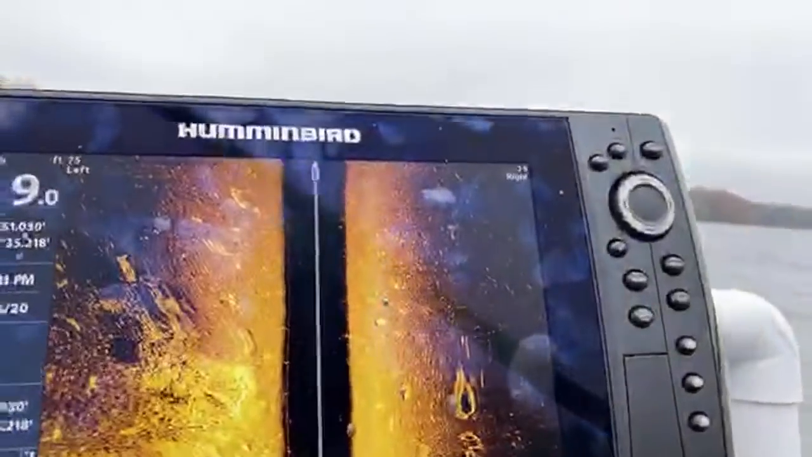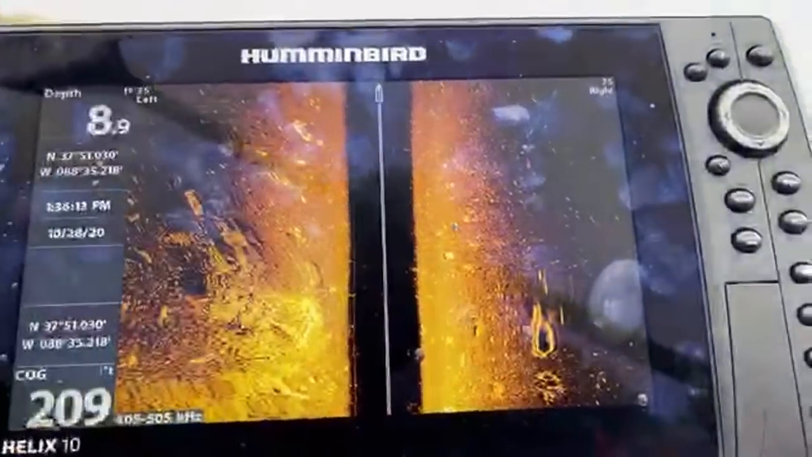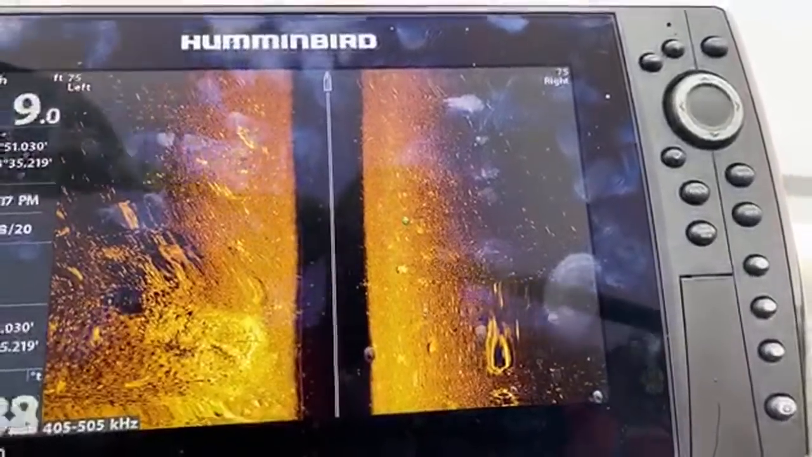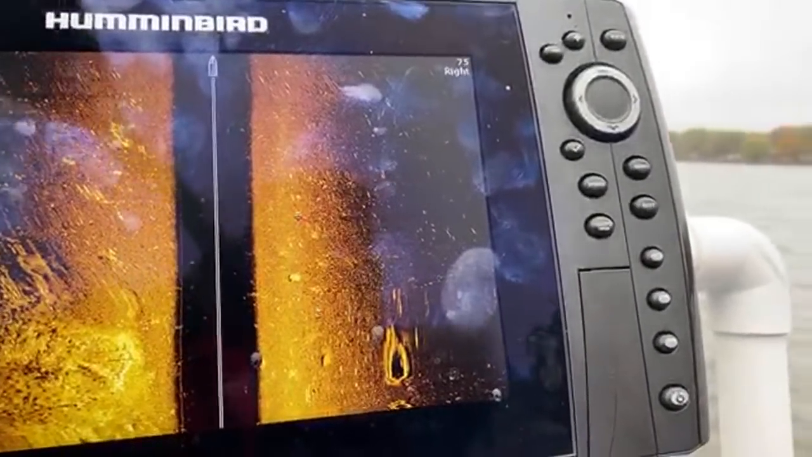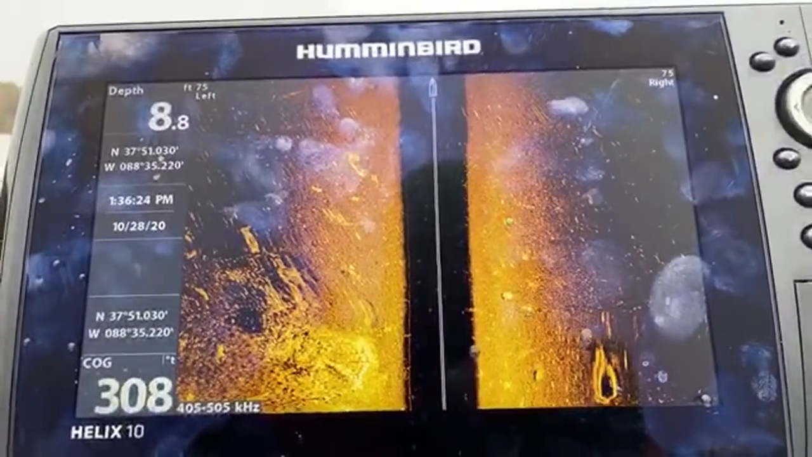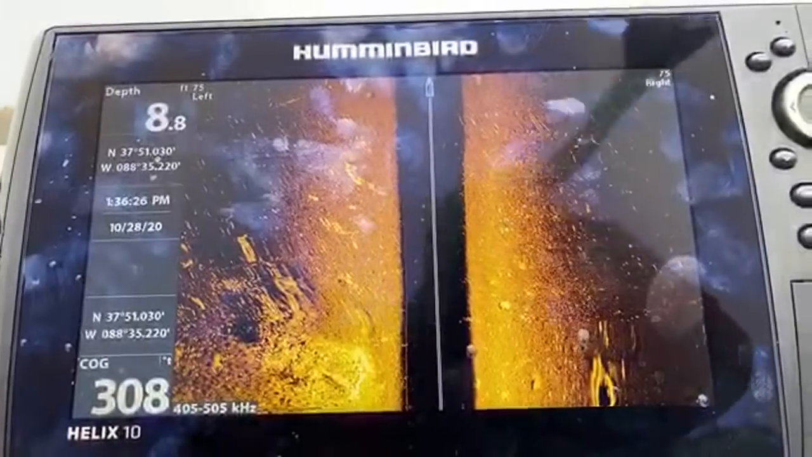All right, I know where it's at though, so we'll go right back to it. Maybe get a diver on it soon. But right now, I'm just testing out the equipment. I'm actually going backwards right now, so probably not going to be the best footage. But that is definitely a boat.